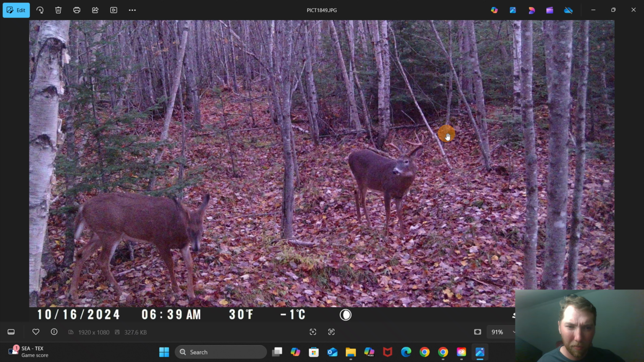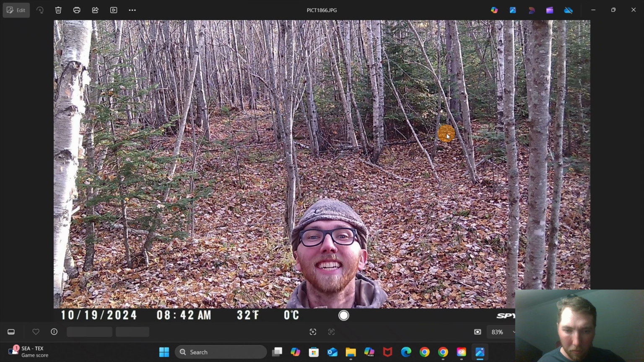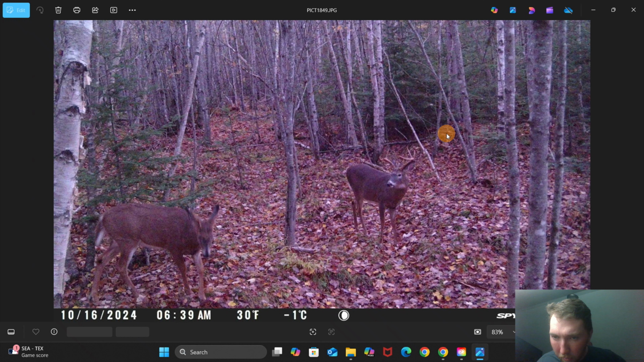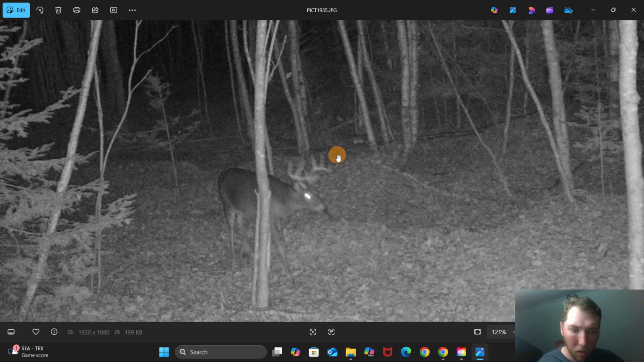He got pretty close. I could hear him and catch a glimpse of him. This was just during bow. Oh boy. But a doe pulled him a long ways across a creek and out of sight, out of mind. I don't know if that's the same buck or not. That's just a little blurry nighttime picture.